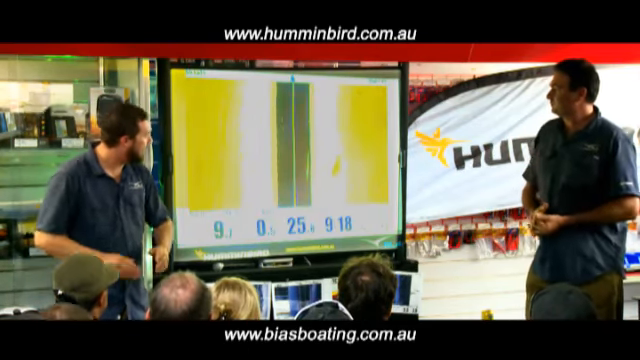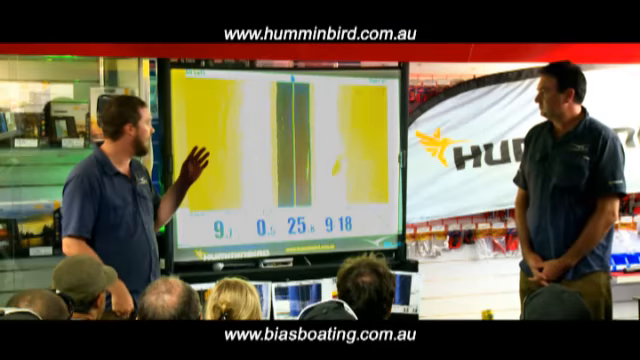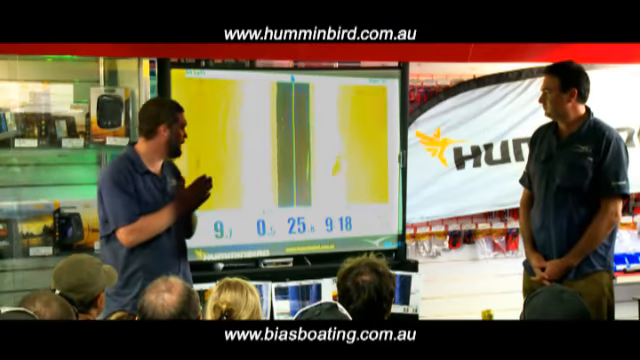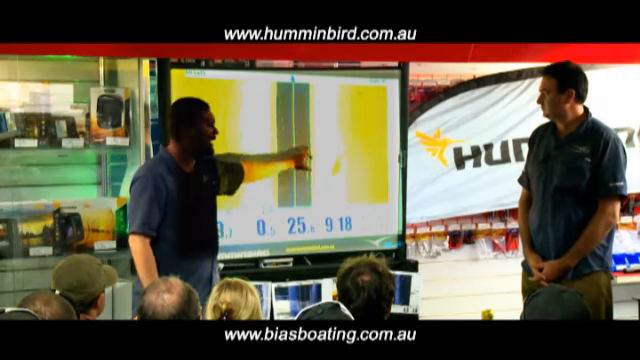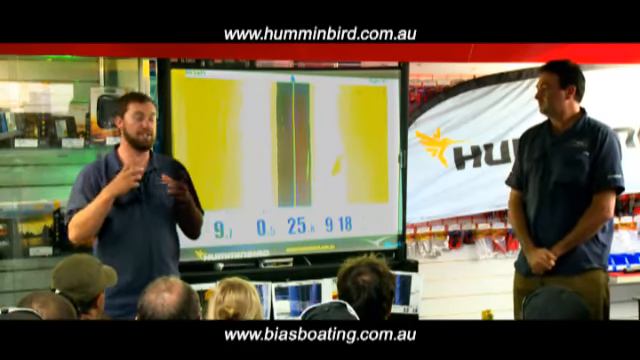I'm sure everyone can work out what that is from that. Pretty simple, distinctive shape of a barra. This is actually in the Fitzroy River, and a nice, relatively shallow flat there. And again, these fish are cruising with the tide, trying to push with bait. And you can see on this particular image we've got this large grain of rice, is what I like to call it. And we've got the solid return from that, which is the actual fish.